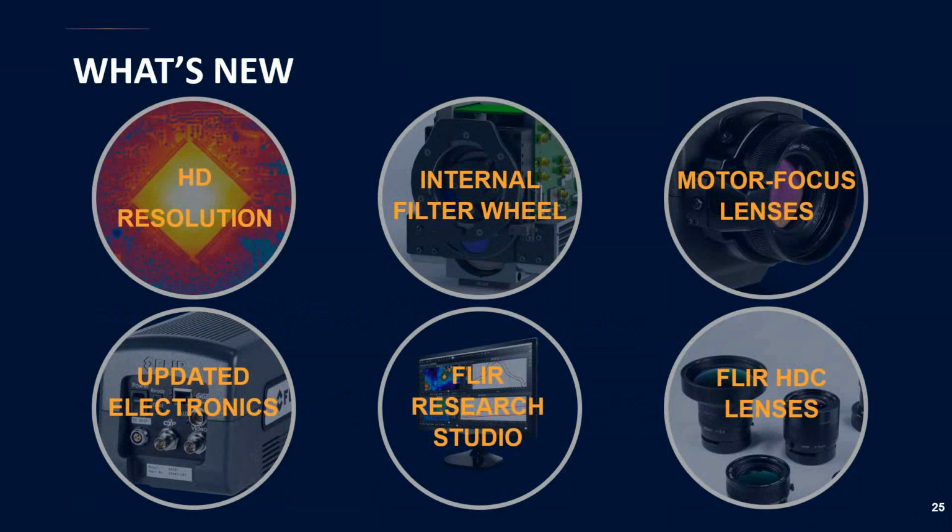However, the biggest enhancement really is the increase in the overall HD resolution and the addition of an internal filter wheel. But actually, we didn't stop there. The new 8580 cameras are the first in a new line of cameras that are compatible with the new motor focus lenses that we're offering from the FLIR Performance Optics Group. So let's go ahead and dive into some of the details of this camera now.